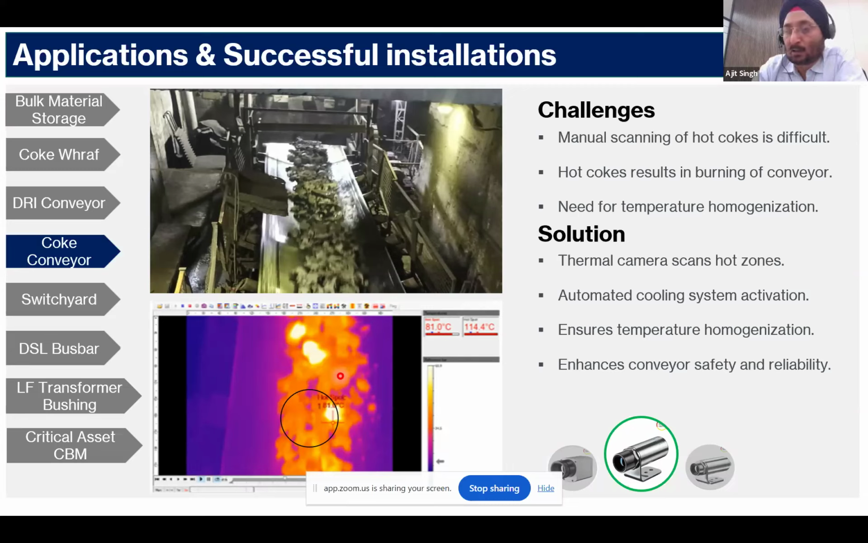Just one more thing I would like to add. We do have competitors, but our cameras are very price competitive, and they are technically superior to our competitors. We have been supplying regularly to all these steel plants. We have sold huge numbers. In case you want, we can share the reference list and all. Even price-wise, we are much better off.